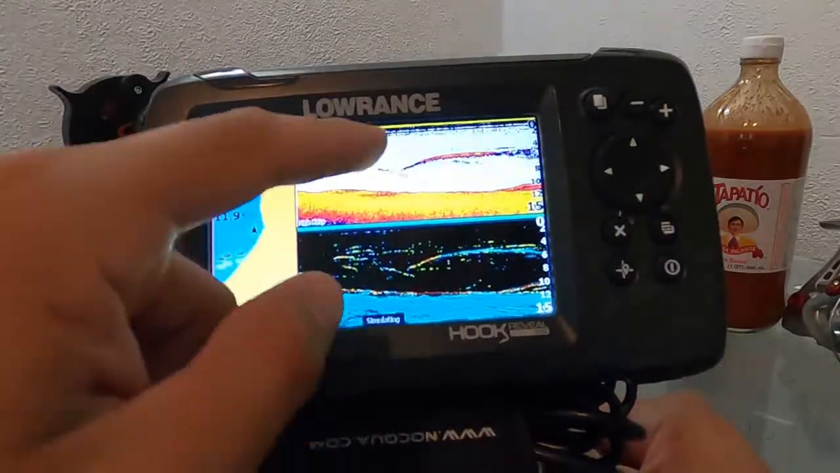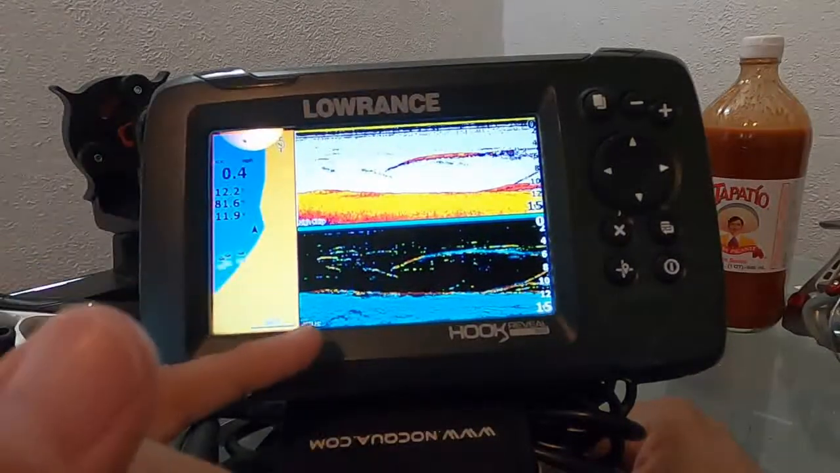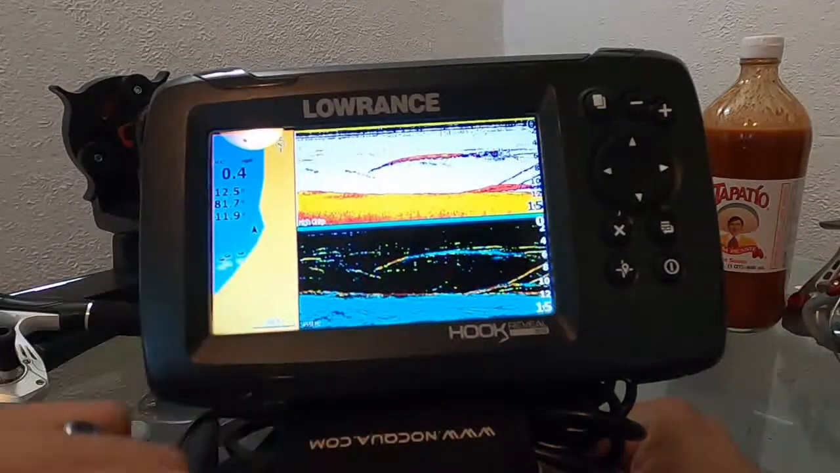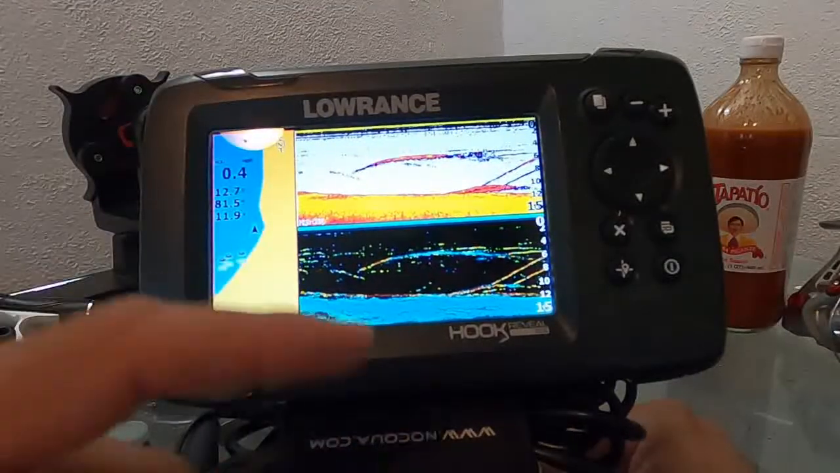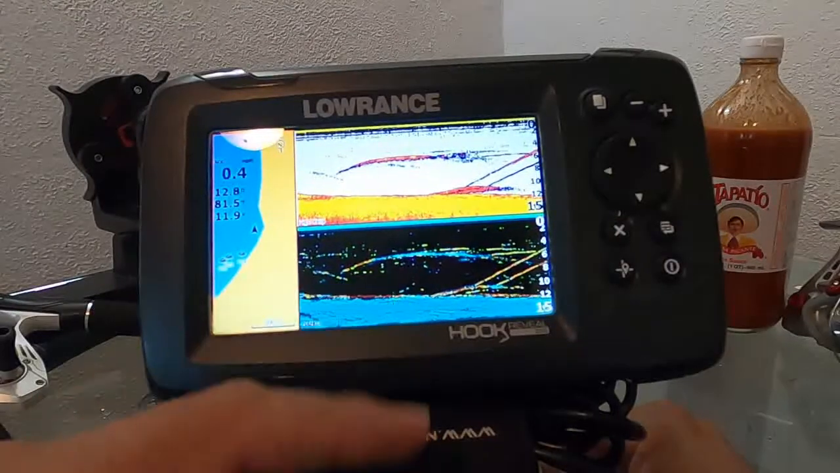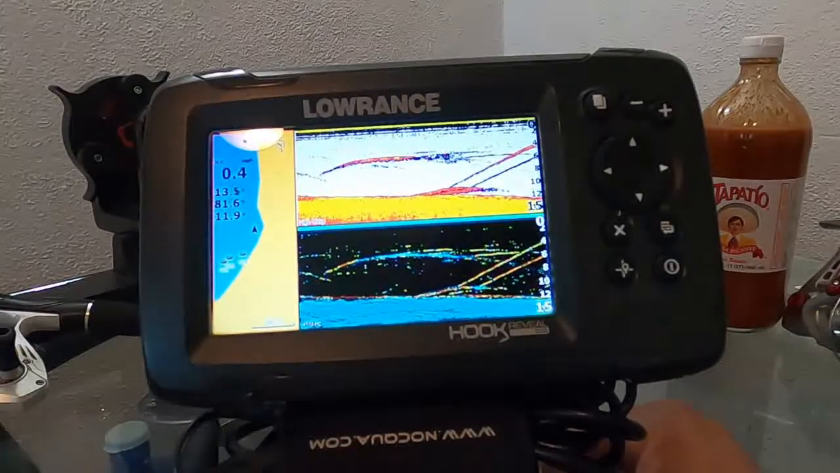Now, as you can tell, that's marking a fish. That's a fish right there. And then right here, it kind of gives you more of like a structural look of the fish. I promise you, that's not a bass. That's a freaking carp. Yeah, something that big and actually showing on structure, taking that much weight. That's what that is right there.